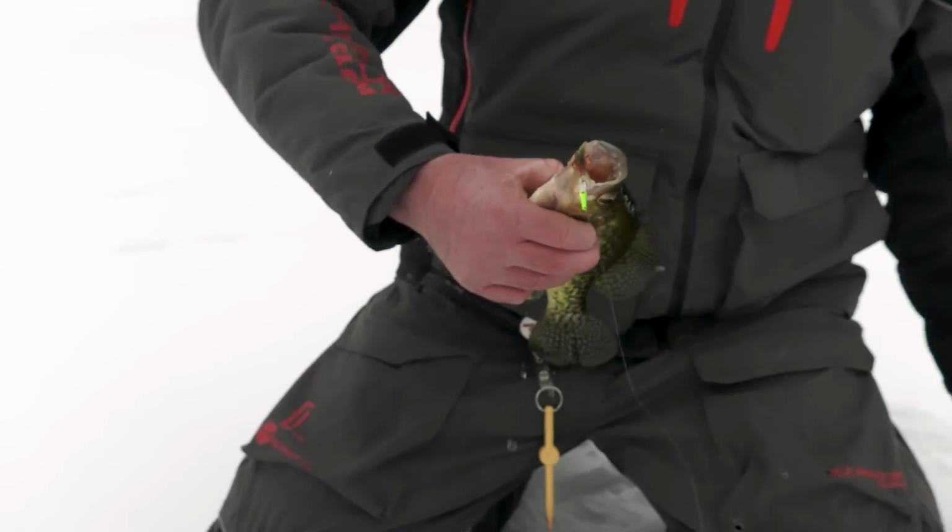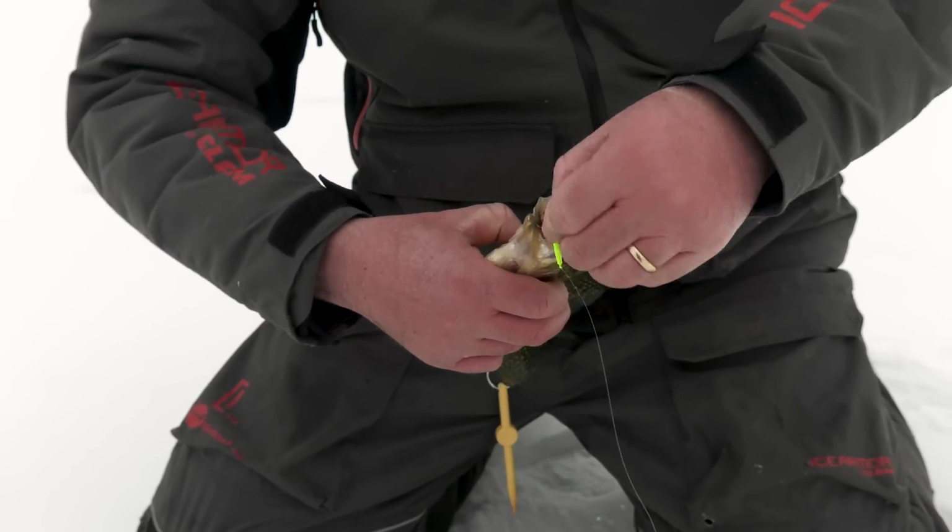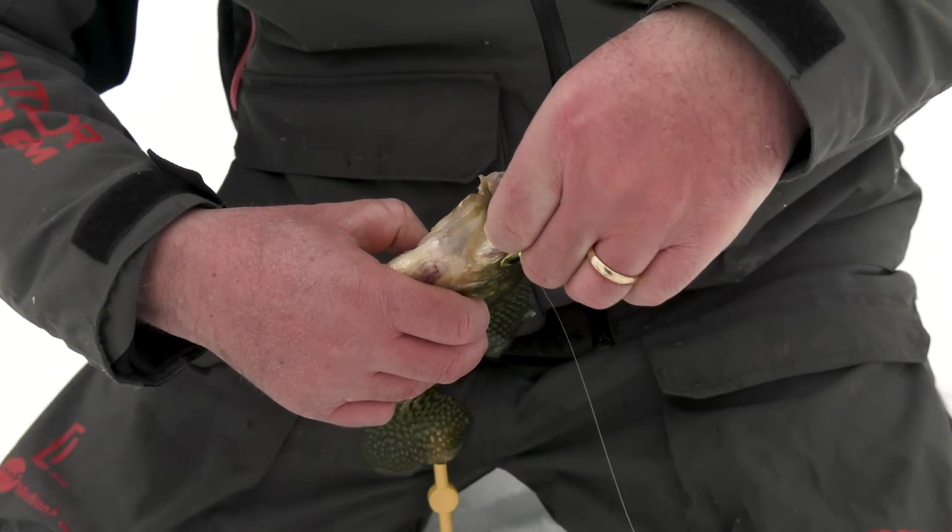Look at that. There you go. That's the up bite there. Look at that, caught right in the bottom of the chin.